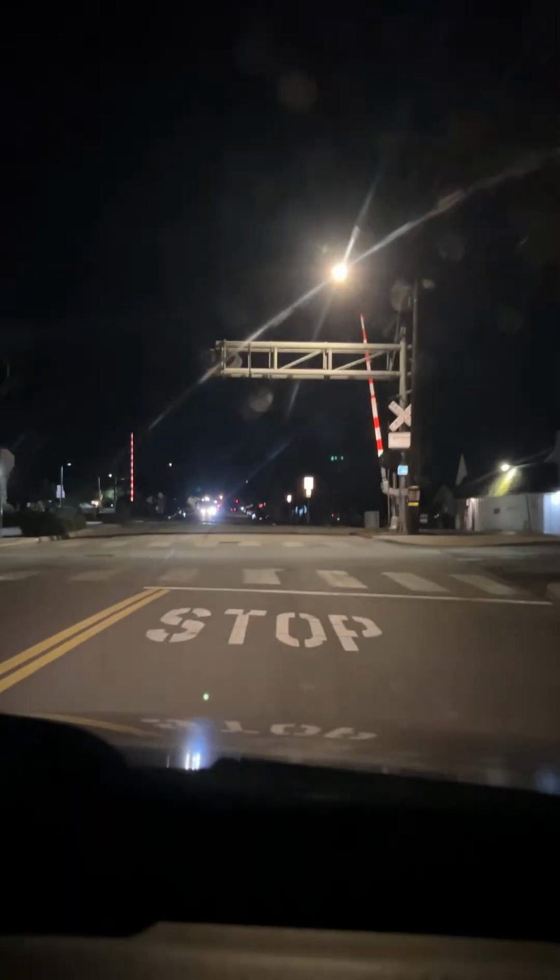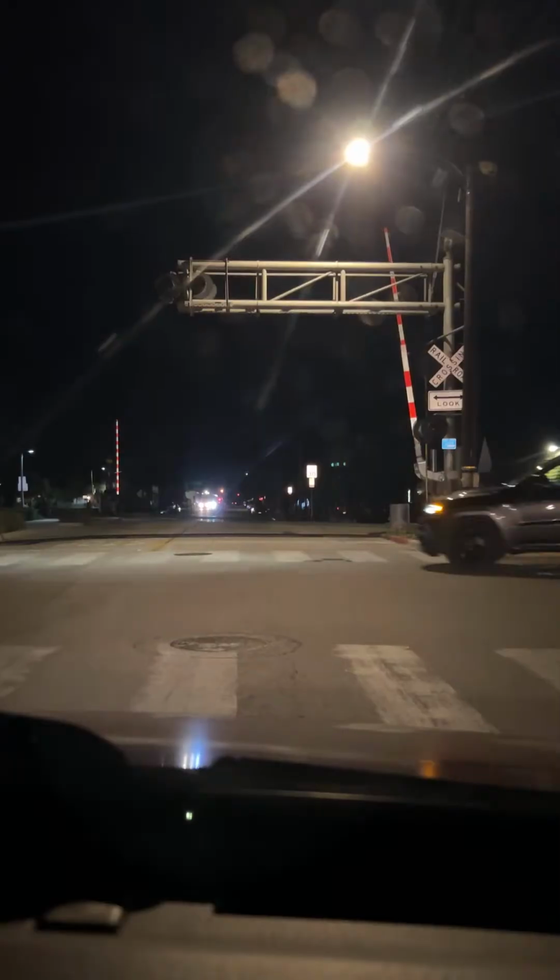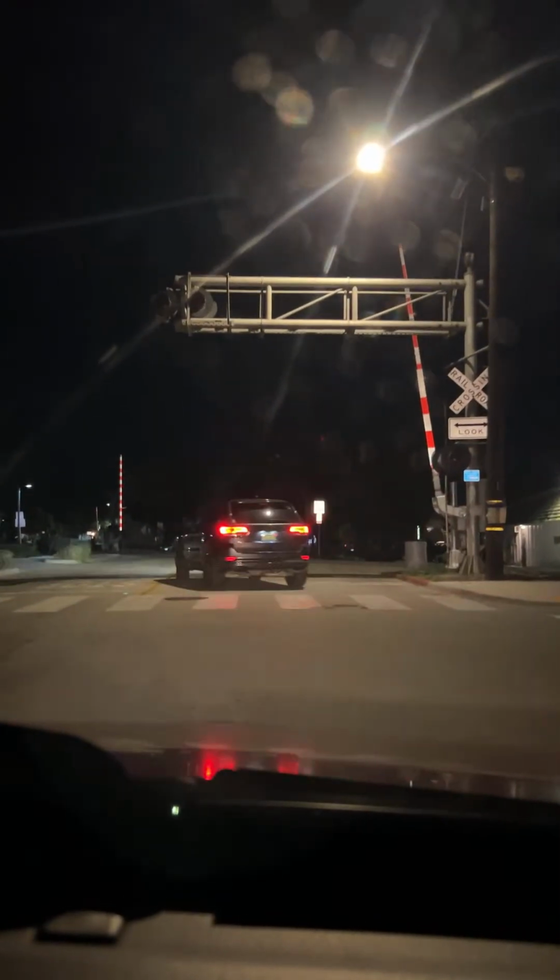Railroad crossing. It's a little twisted on this thing.